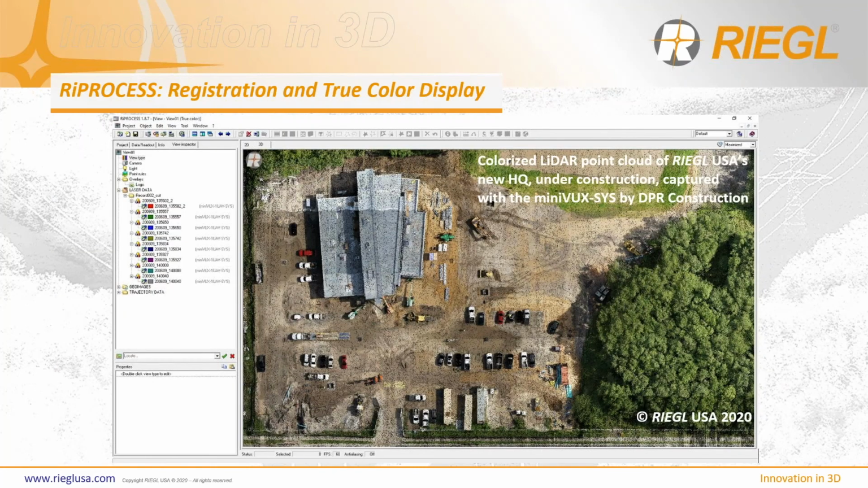Once you've captured your LiDAR data, you've brought it down to go into data processing, you've registered your georeference and colorized the point cloud, you can get something like what is seen here, which is our colorized LiDAR point cloud of RIEGL USA's new headquarters, which is under construction. And in this case, we've captured it with our mini VUX system mounted onto an M600 Pro using our integration kit that I just mentioned.